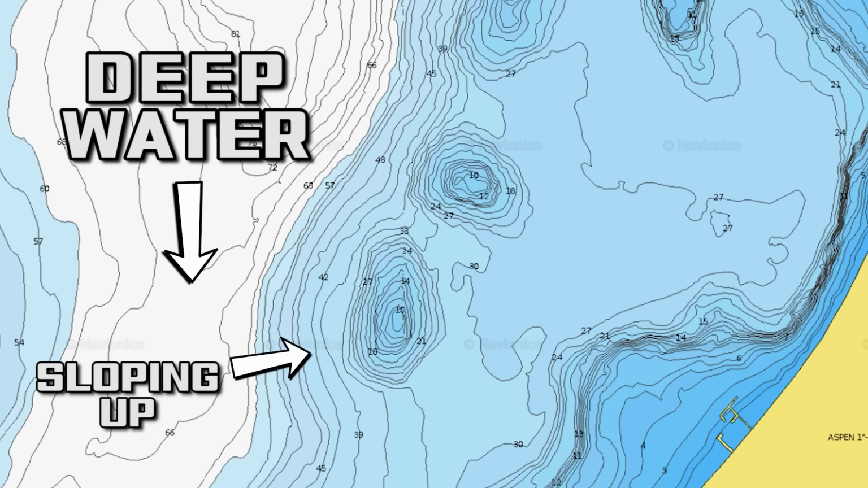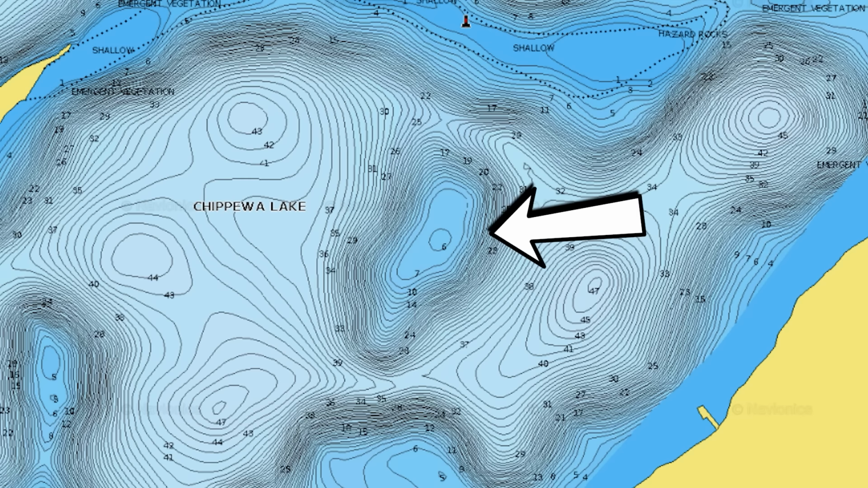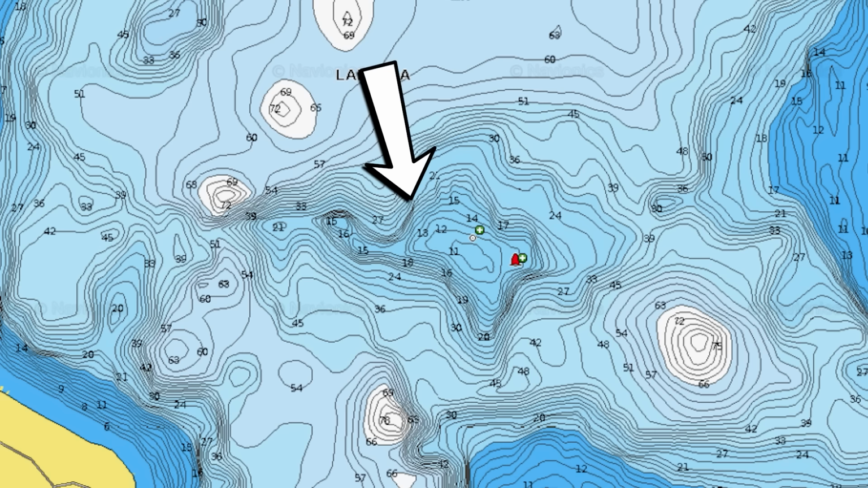Imagine a hill on land that is covered by water. That's really all that a hump is. Humps vary a ton in size, both in width and height, and definitely in shape. They are not all the same shape. If you've got a deeper water area that kind of slopes up to some sort of circular looking thing, that's most likely a hump. This here is a hump, and this is a hump, and this also is a hump.